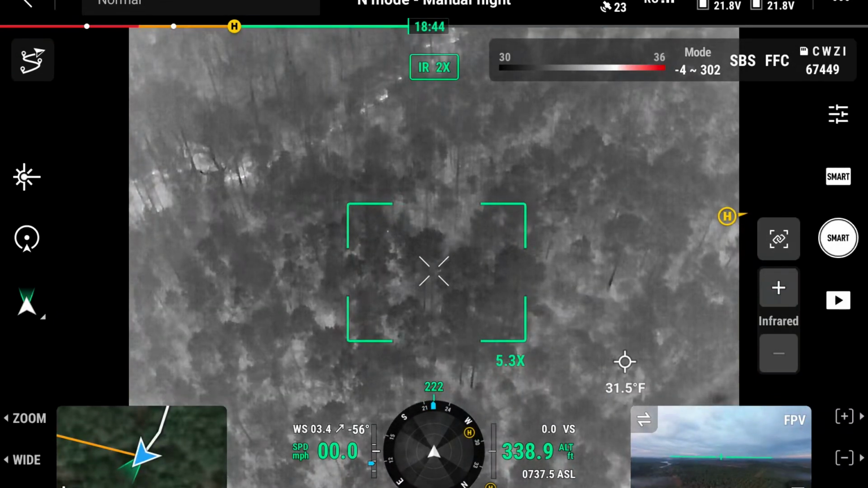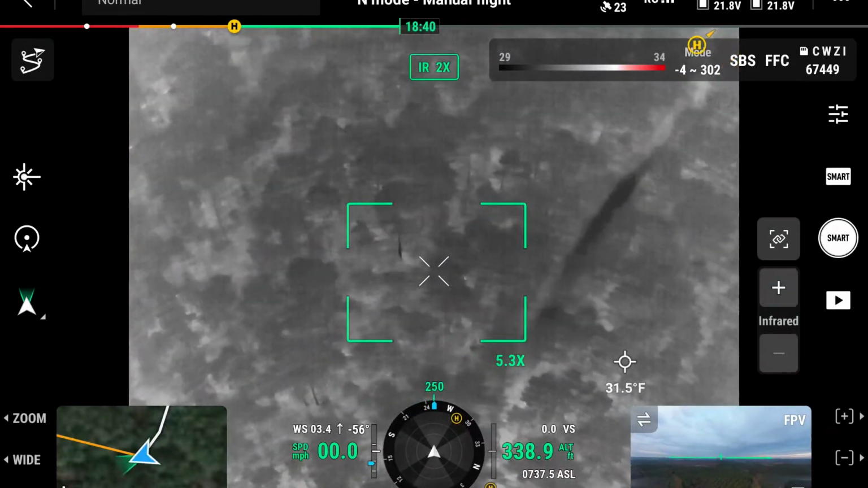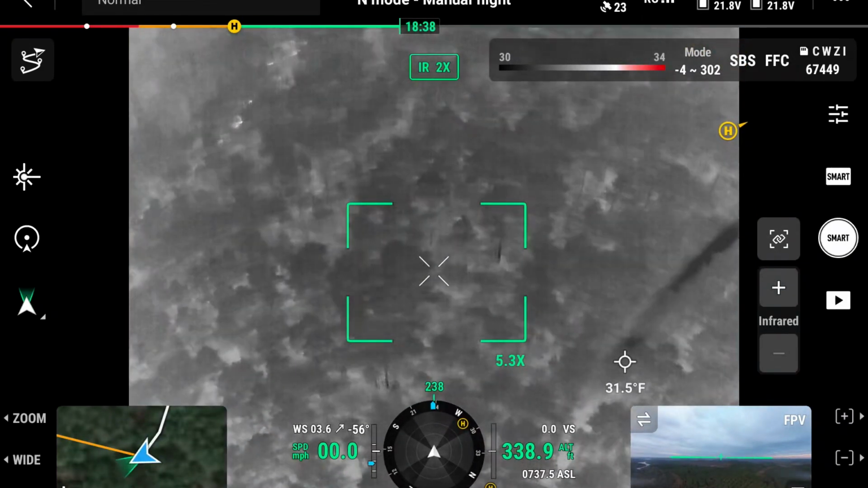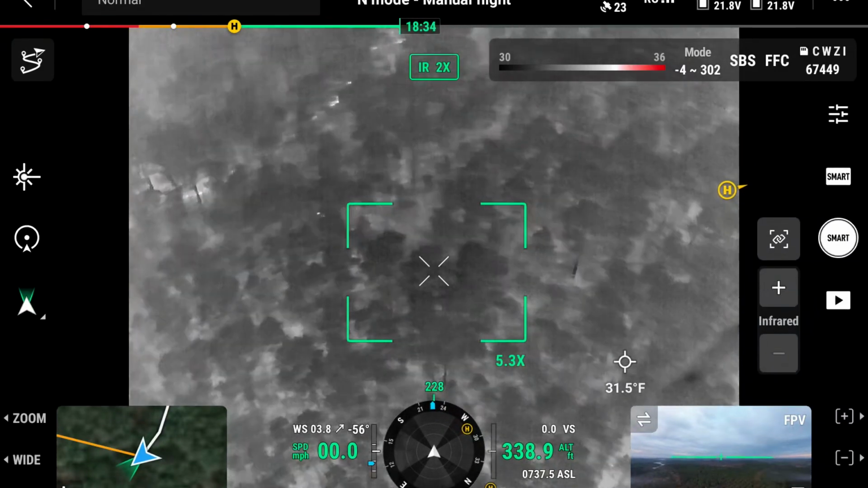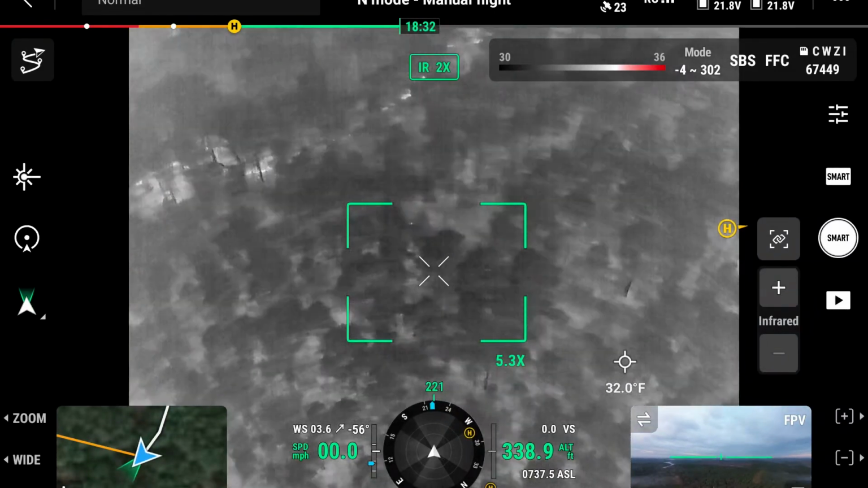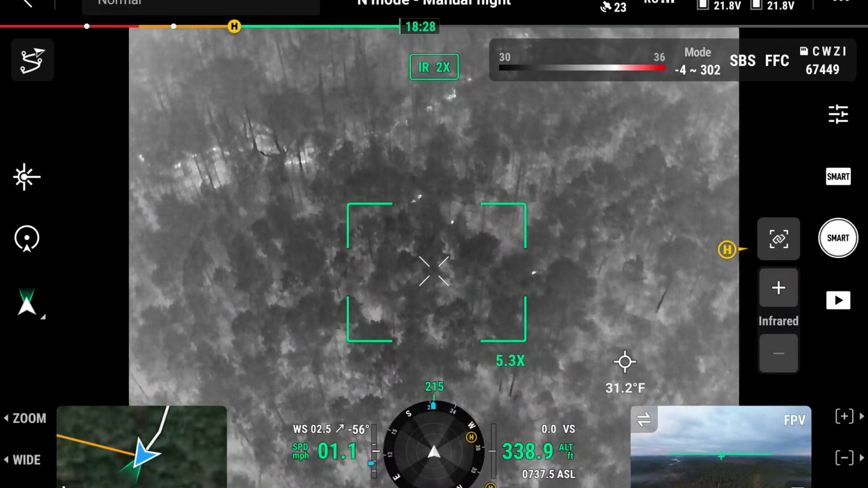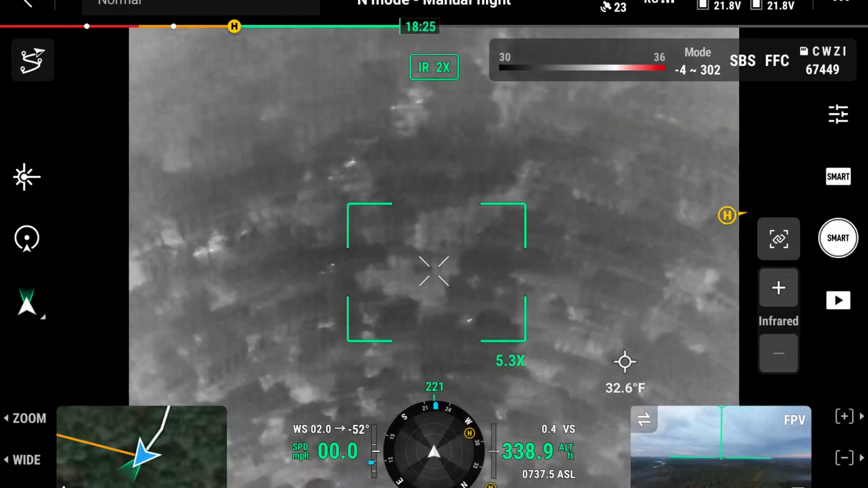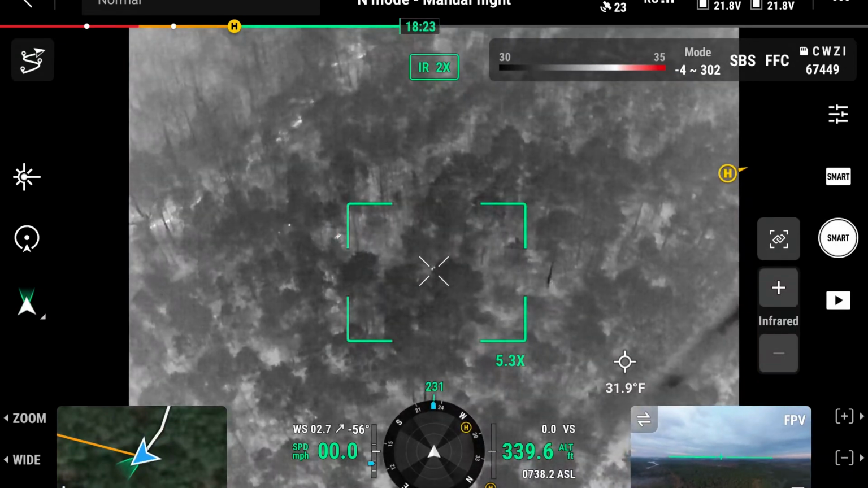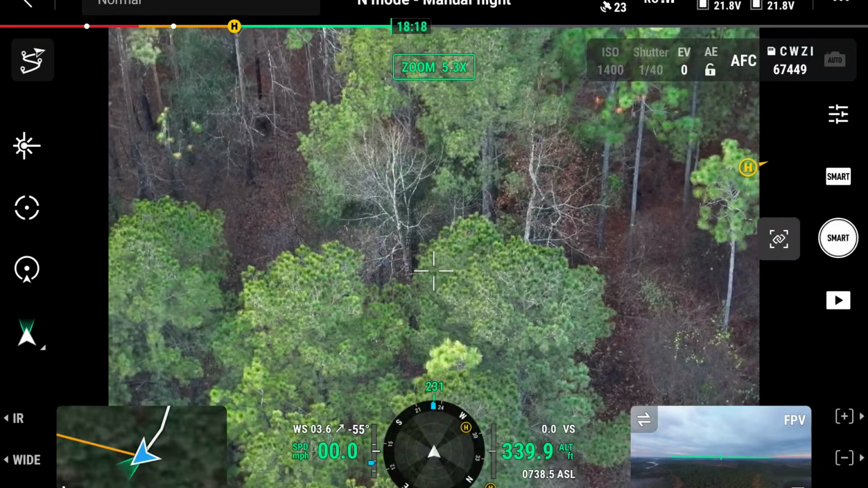I'm sure it's another doe. I guess those does are probably going to that field behind them. They're not far from me, by the way. 846 feet, whatever that is, less than 300 yards. This one's over here by itself. That one kind of doing some traveling kind of like a buck would.